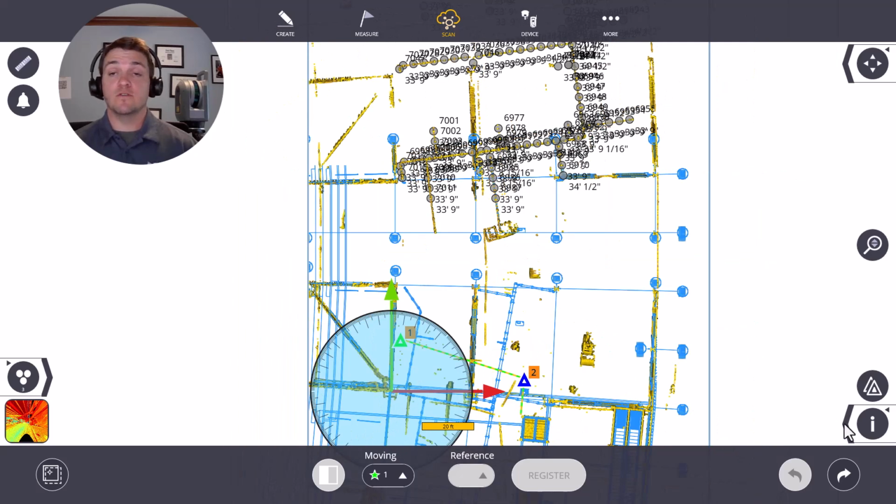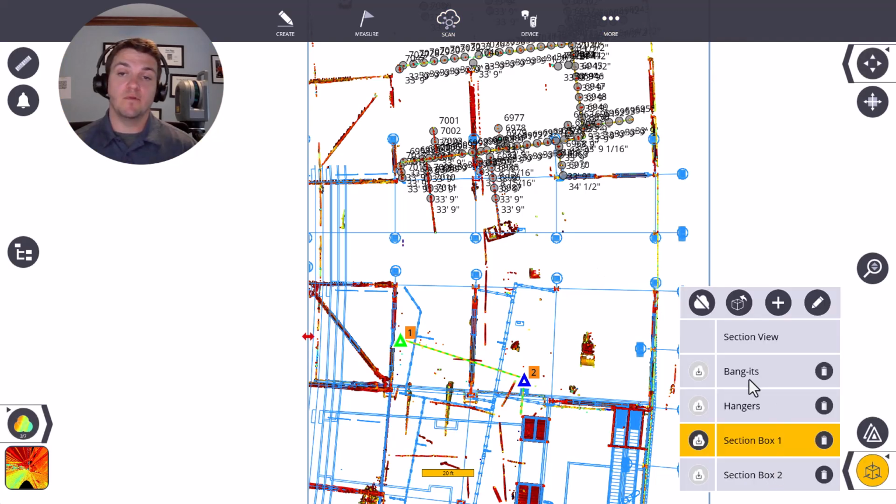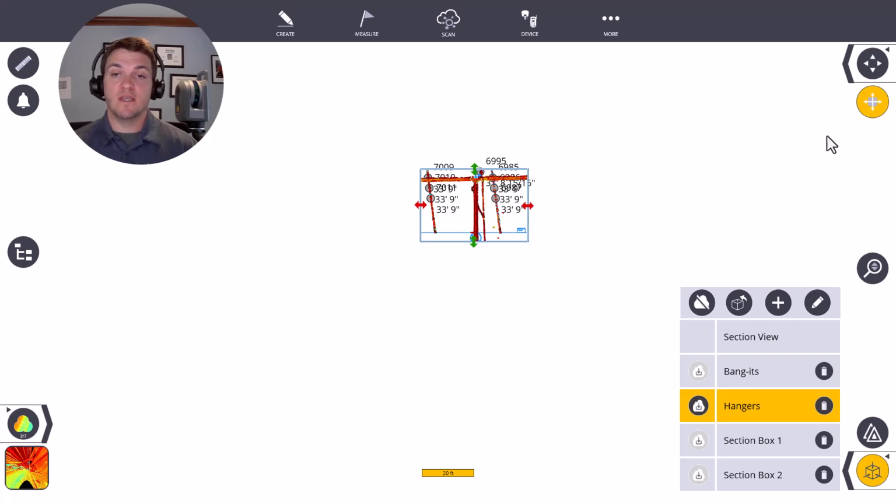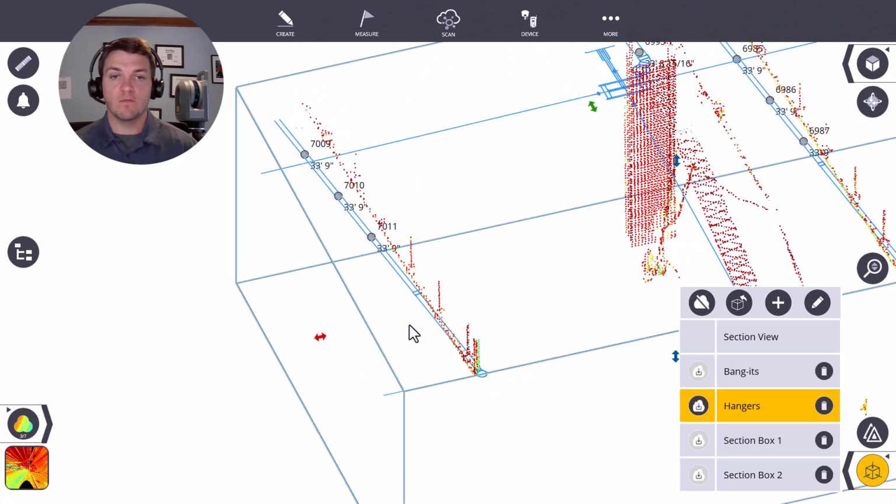The next step to actually do the QAQC is using this section box. So I'm going to leave the registration screen, and I have a couple of pre-made ones. Here's a hanger section box with some hangers that are there. You can see that it's pretty much in the right spot.